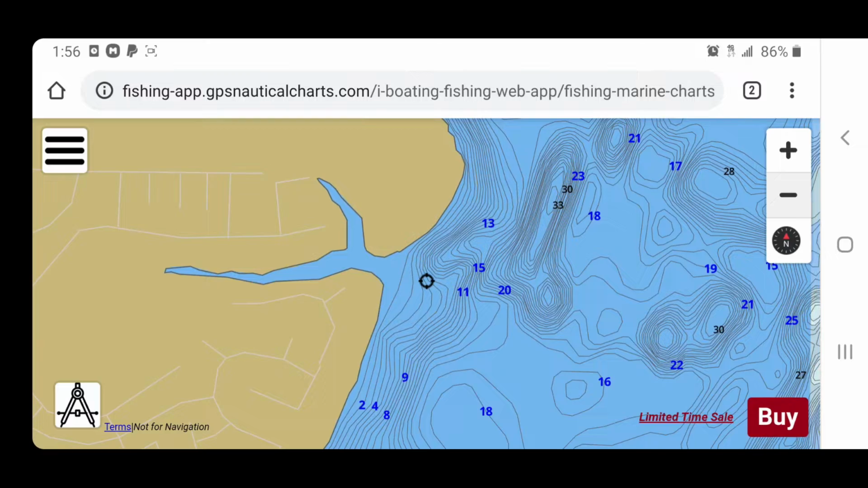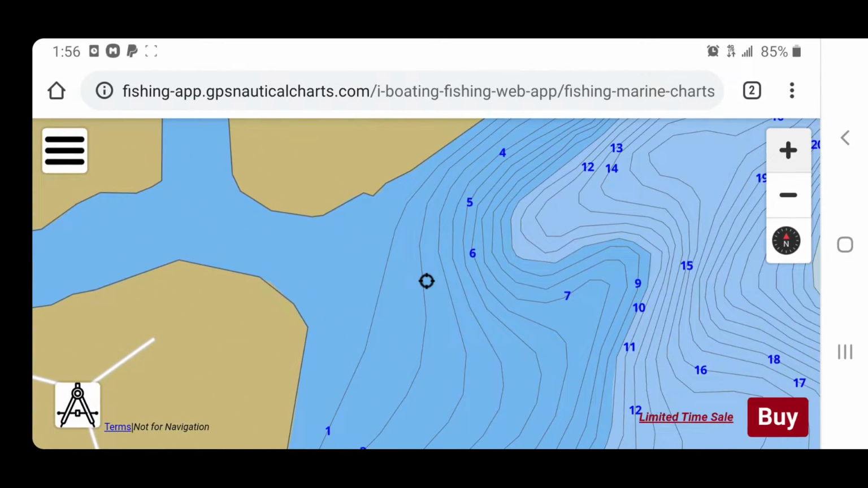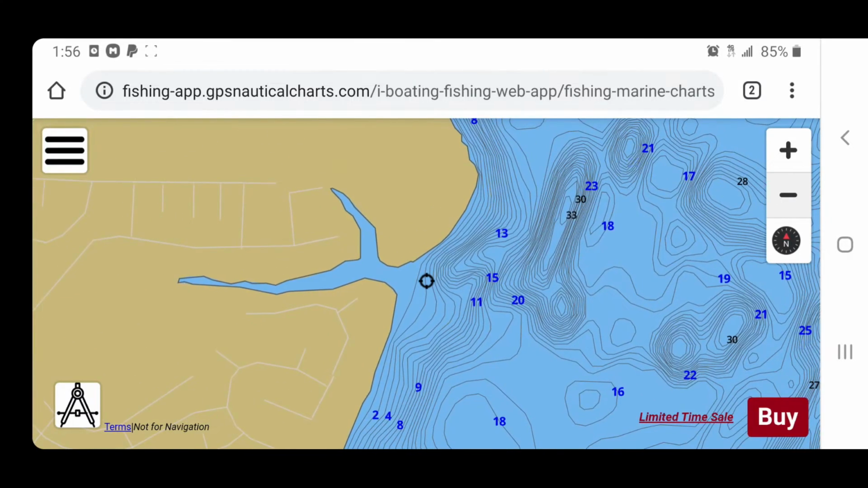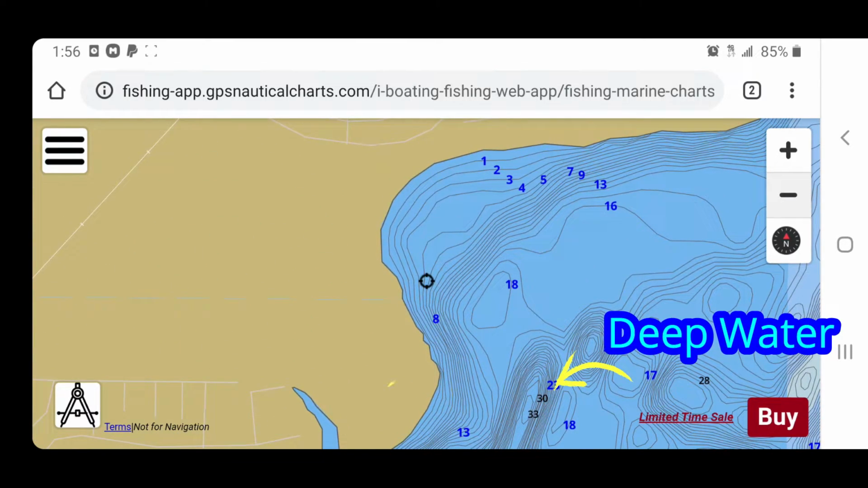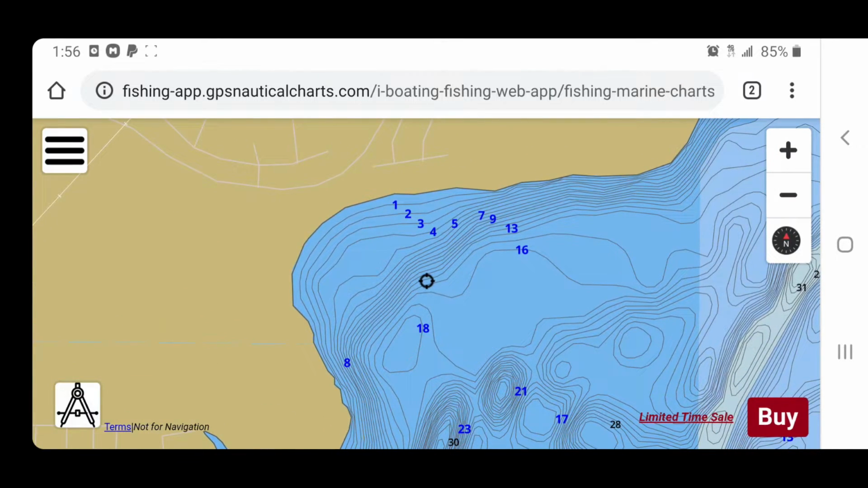And not only does it have to be a finger creek or a creek, it can be coves. Coves with drop-offs nearby. Deep water is very important right now with the temp swings that we're having. The water temperature is fluctuating quite a bit.